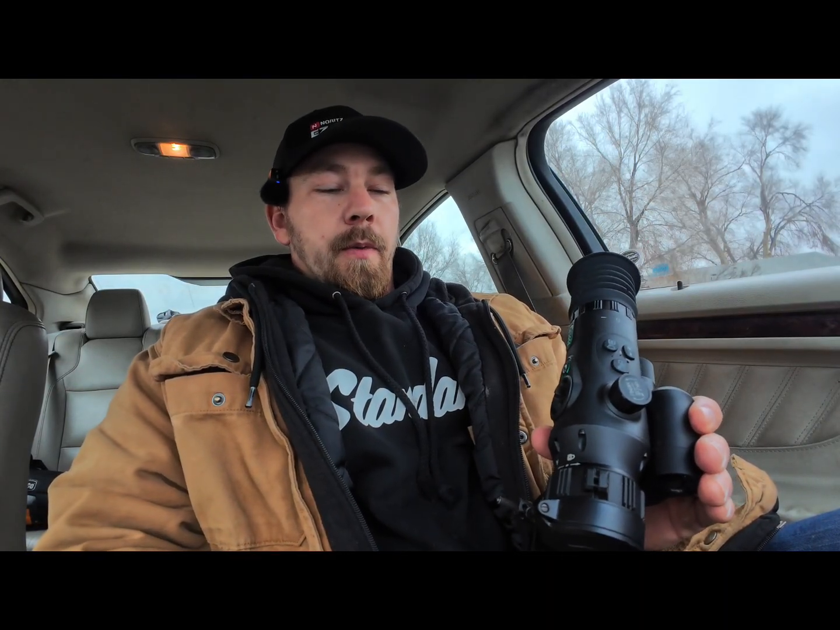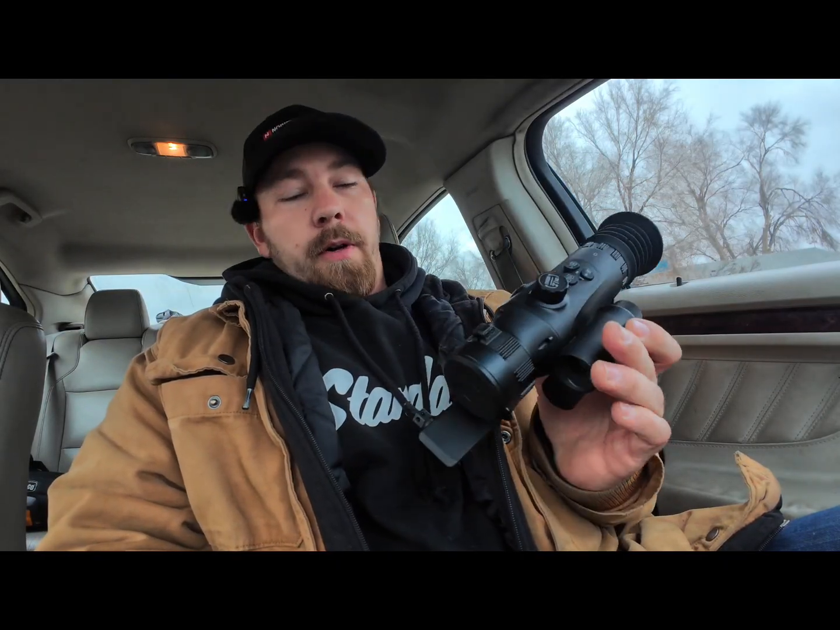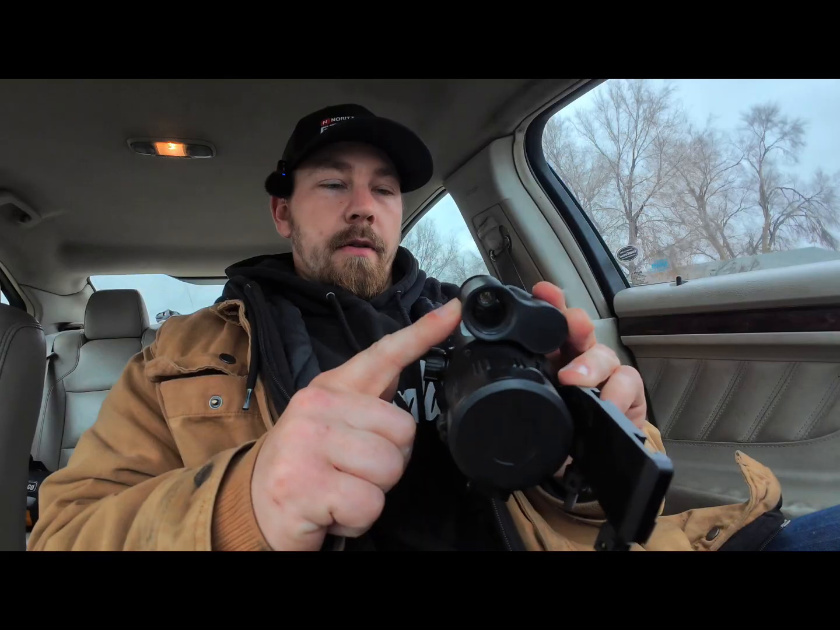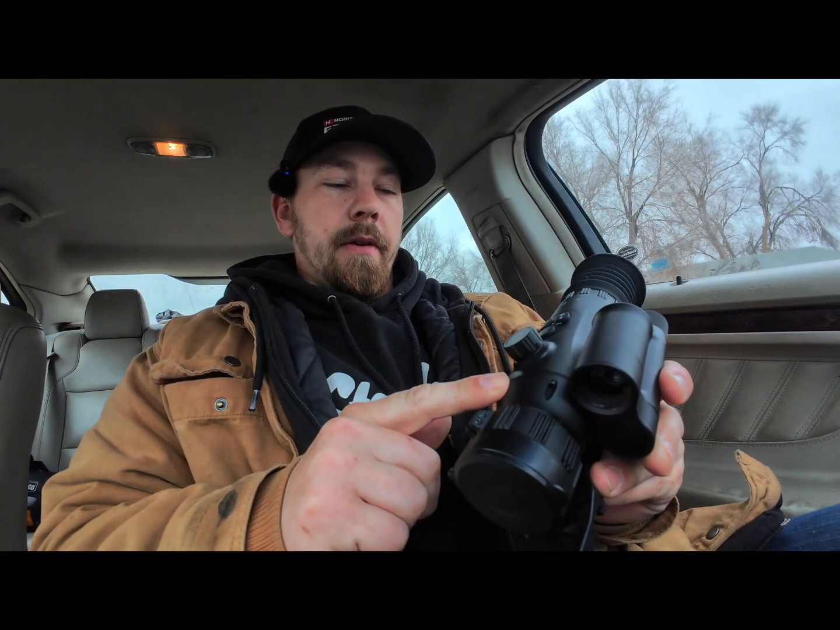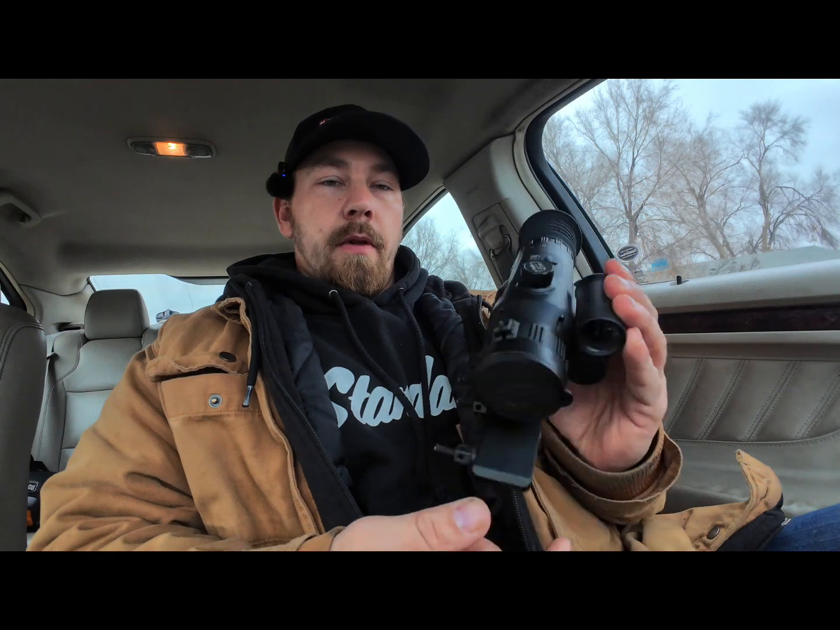It's cold, it's wet out, so you'll kind of have an idea how this thing will work in these conditions. And then when we have better conditions, I'll do another video to kind of show the difference here. But I'm hoping that it does pretty well. Also, it's got a laser rangefinder on here and a built-in ballistics calculator. So that's pretty neat. Anyways, we'll get to it and yeah, go from there.